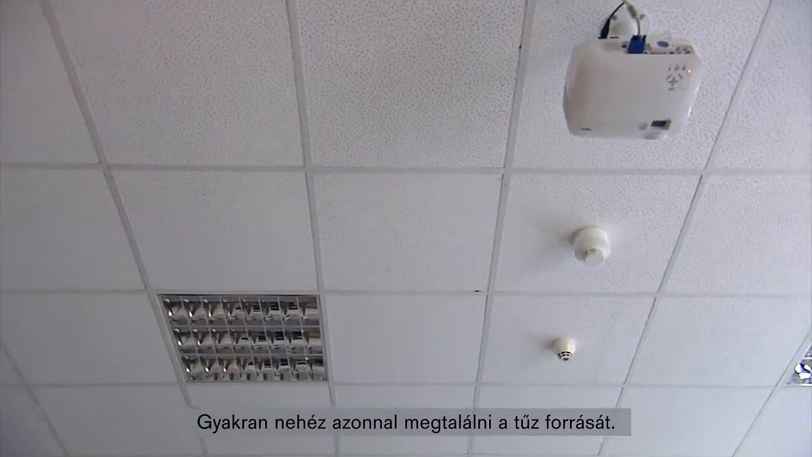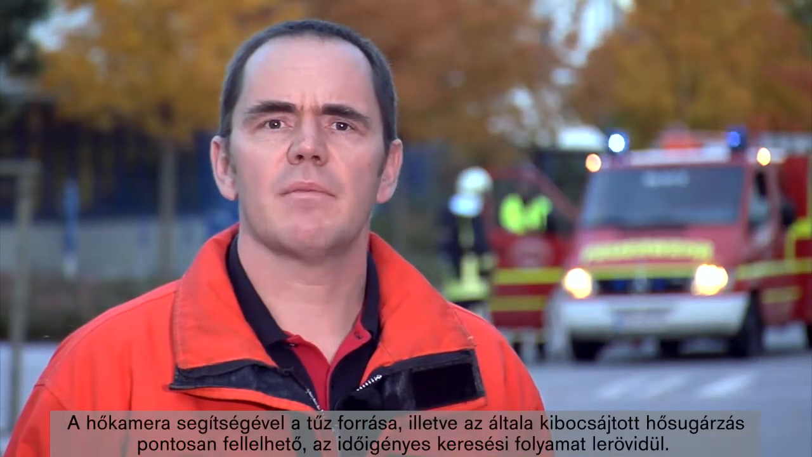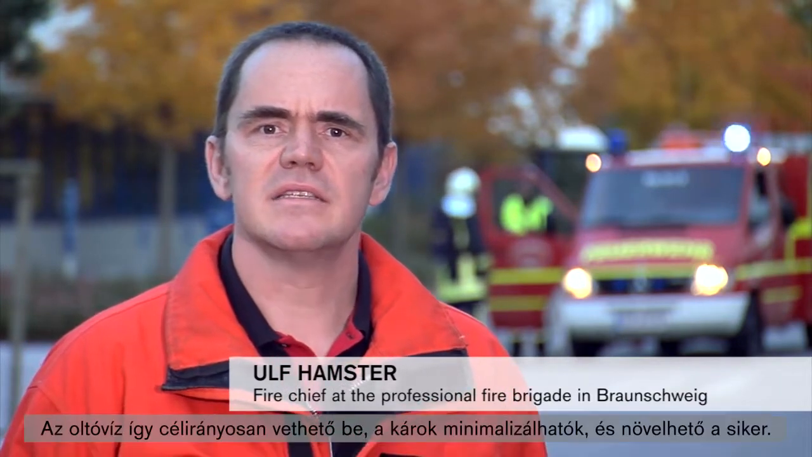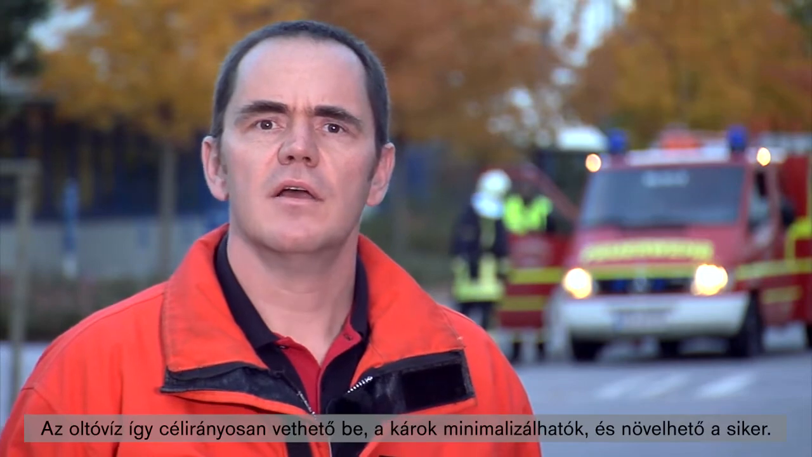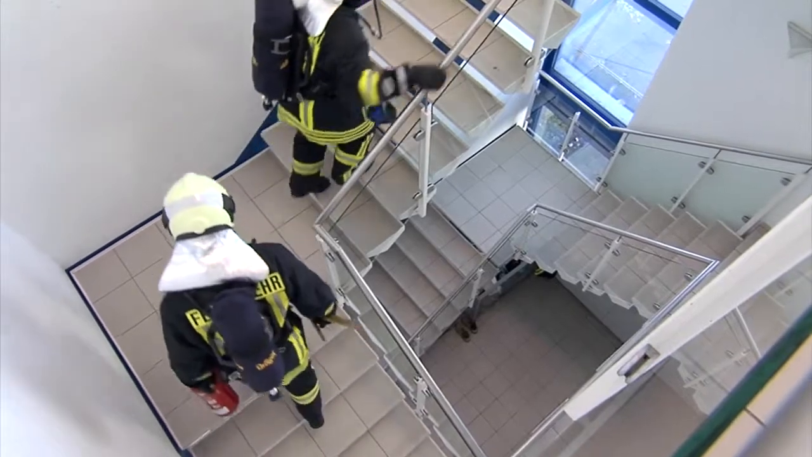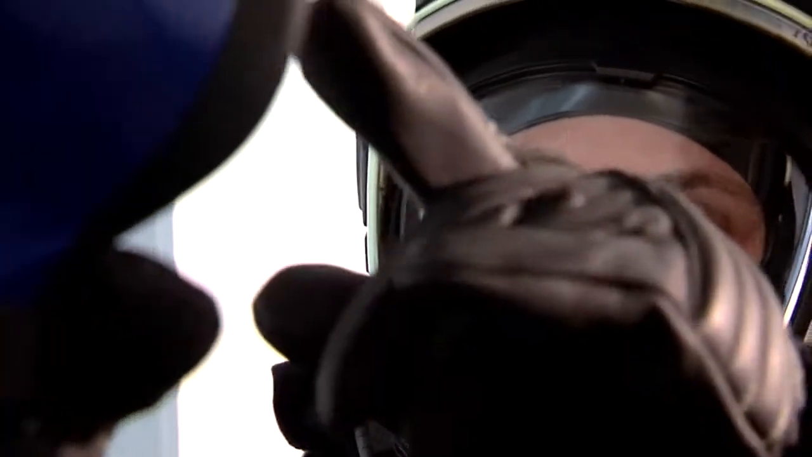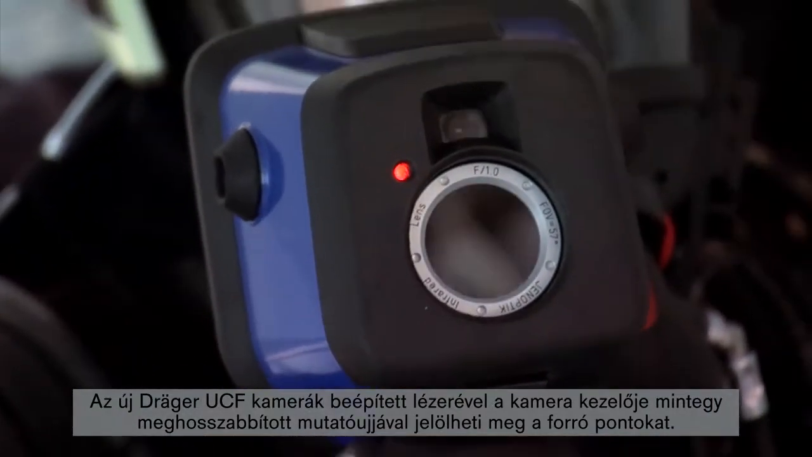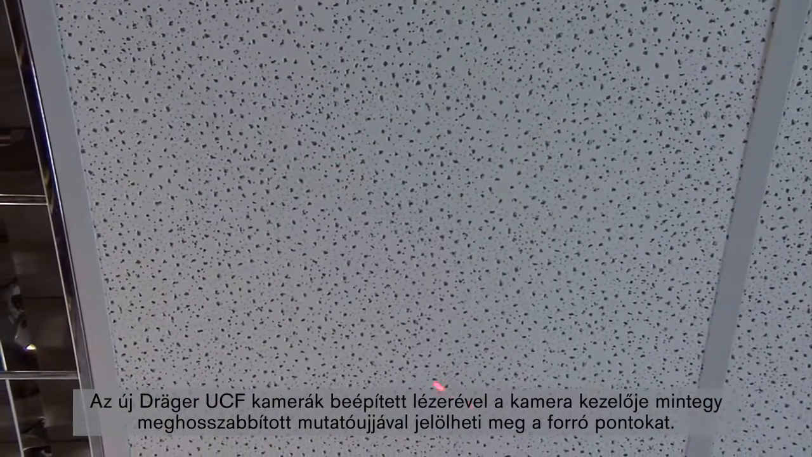It's often difficult to find the source of a fire. Visibility is poor due to the smoke, or the fire is inside a crawl space. With the thermal imaging camera, the fire source or the heat it radiates can be determined accurately and much faster. Water from the fire hose can be aimed directly at the target with minimum damage and maximum success. The camera operator can use the integrated laser of the new Dräger UCF camera to mark the warm spots, as if pointing with his finger.